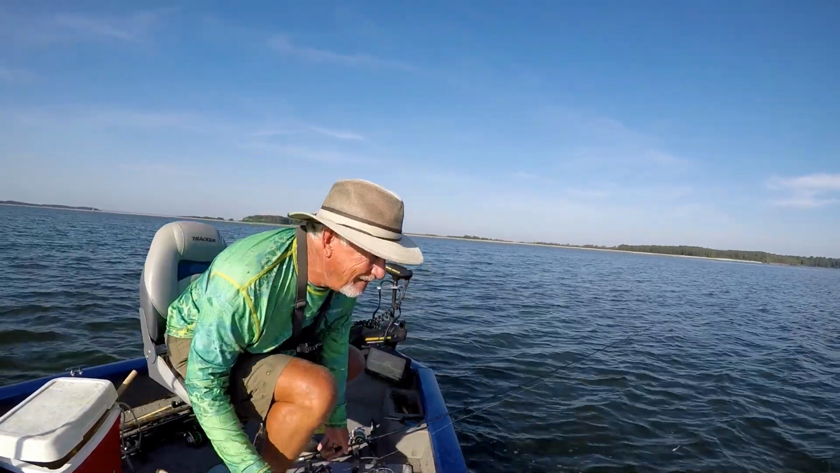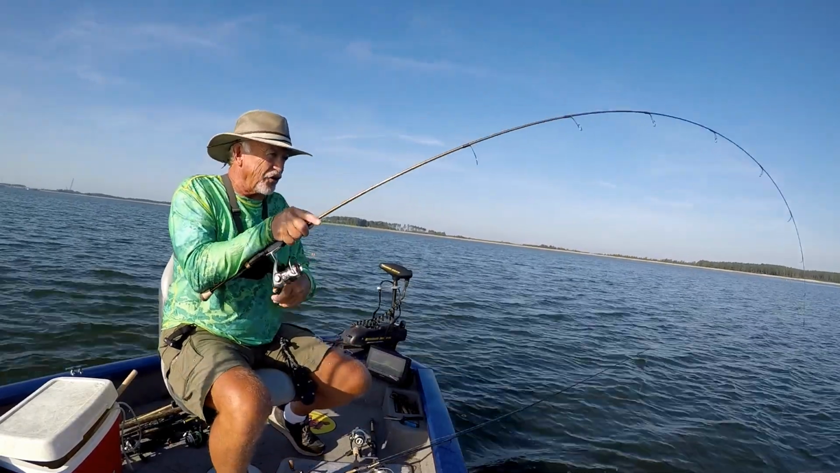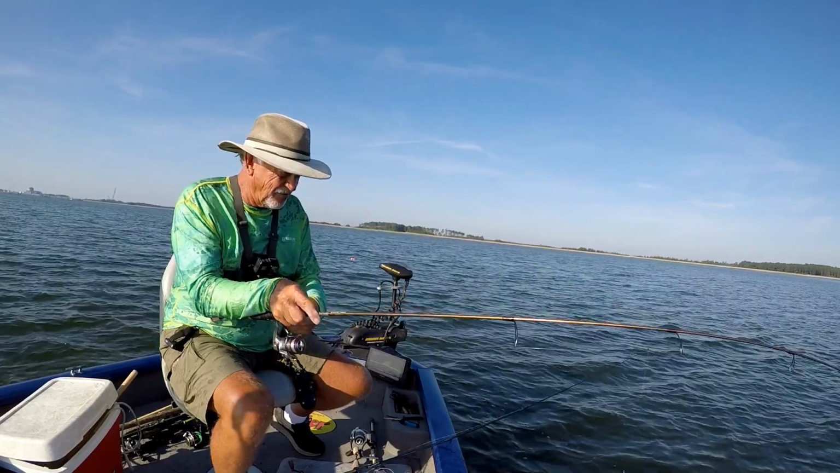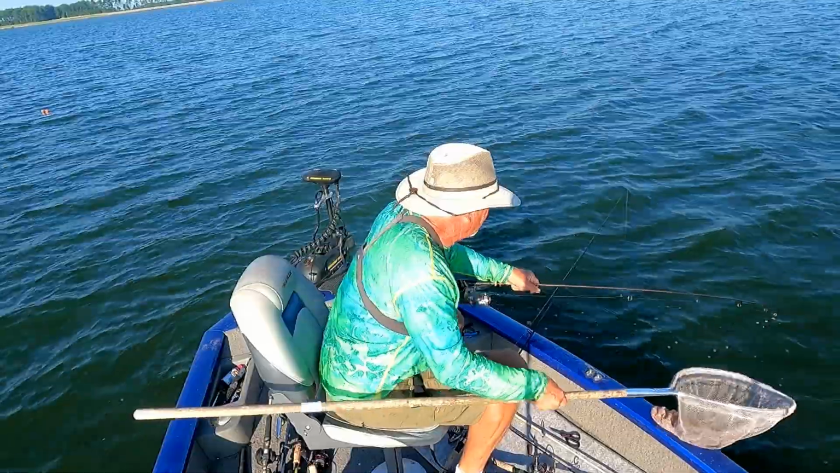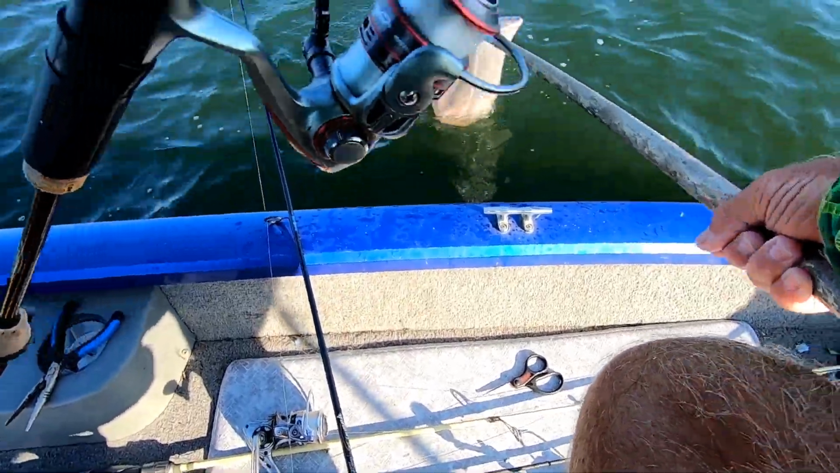There goes a bite on my minnow. Oh my, there's a bite on my minnow. That's a good one right there. Well, I think it is. I don't know, it's pulling like a big one. Look at yonder going. Give me my net, old fisherman. That is a whopper. That is a big crappie there. Look at that, what a crappie.